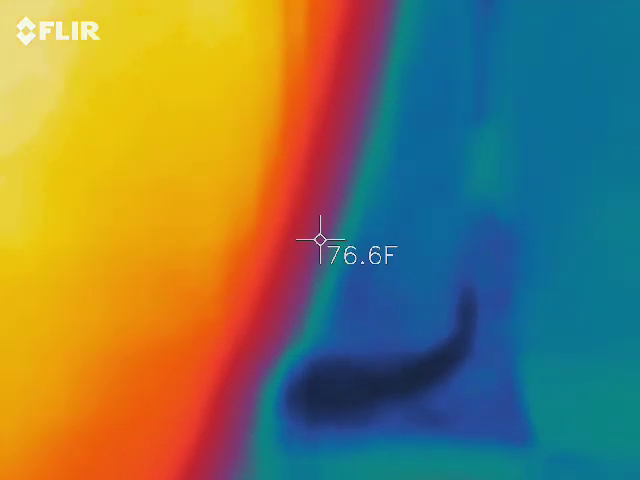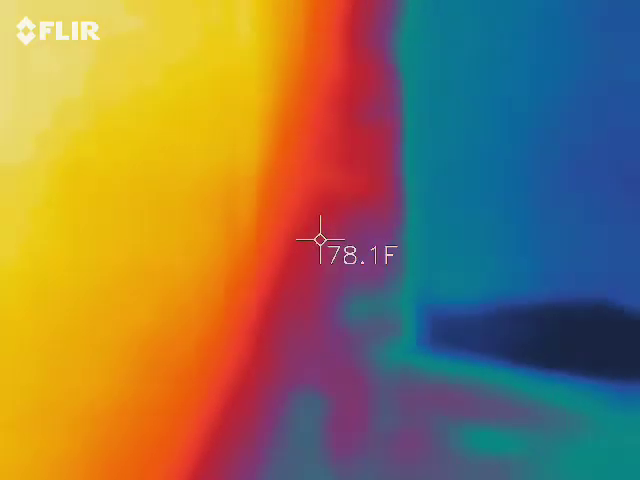Bacteria. Interesting. We took off all our masks. I know. Bacteria. Probably me, sorry guys.